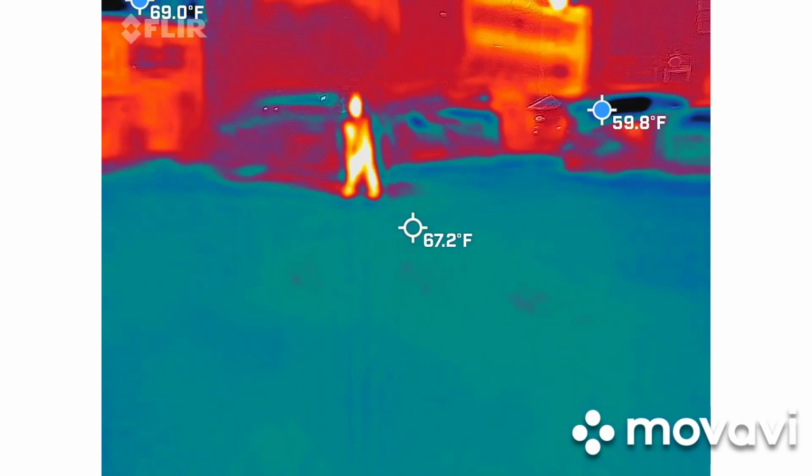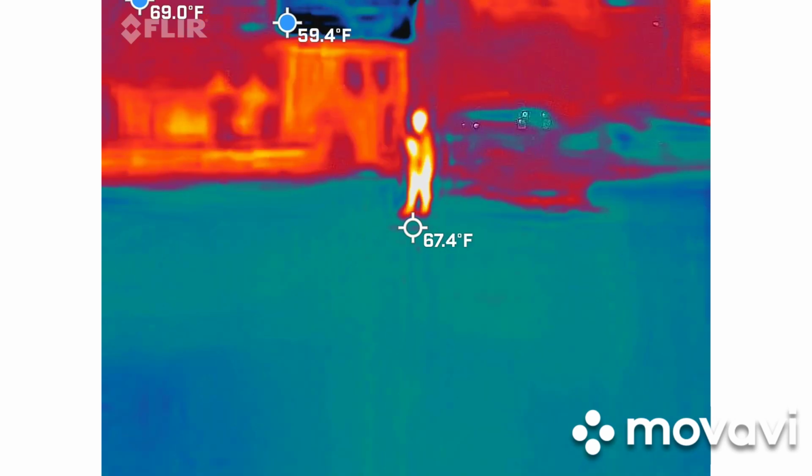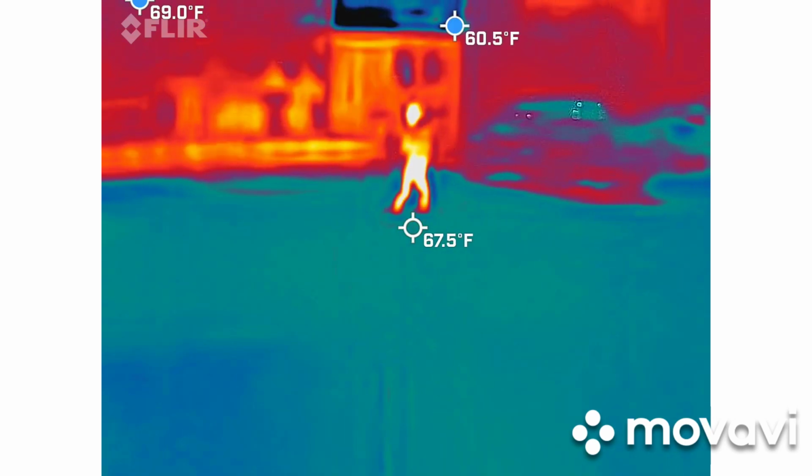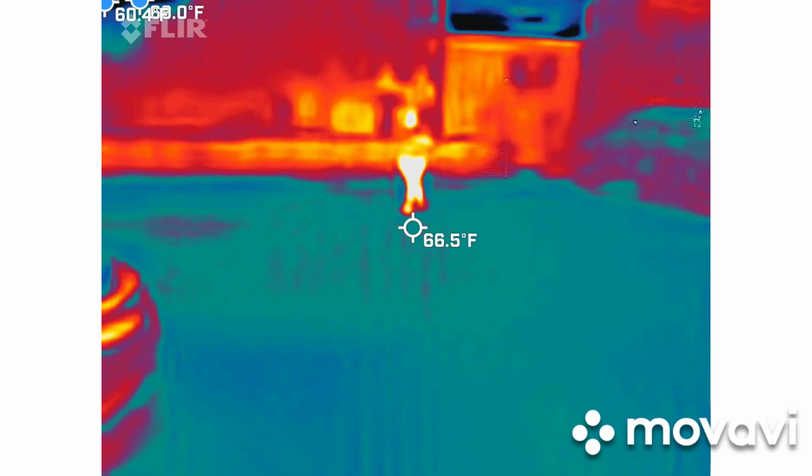I don't know, but this is the hot spot right here. These ones really don't move.